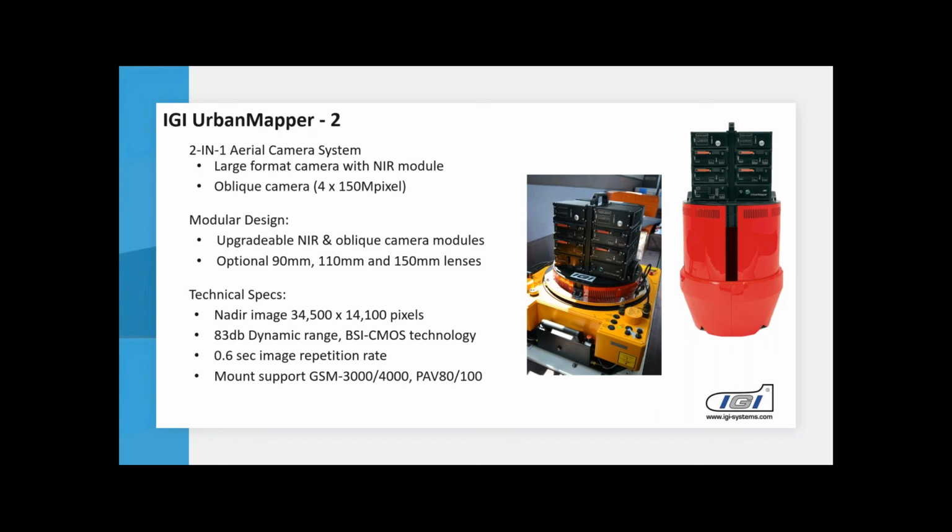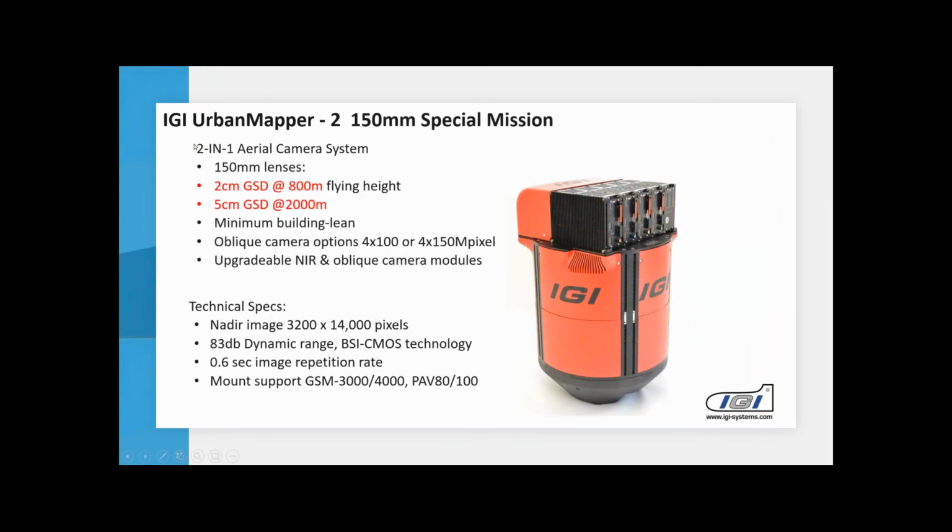There are also different lens options available. And the main topic is really what we get out, a very large nadir view, in this case with more than 34,000 pixels across flight direction. The dataset of Münster that you have seen has been flown with a special version of this UrbanMapper 2, a version with a 150 millimeter focal length in the nadir view. With 150 millimeter lenses, we can reach 2 centimeter ground sample distance at 800 meters flying height, or let's say 5 centimeters GSD at 2000 meters flying height.